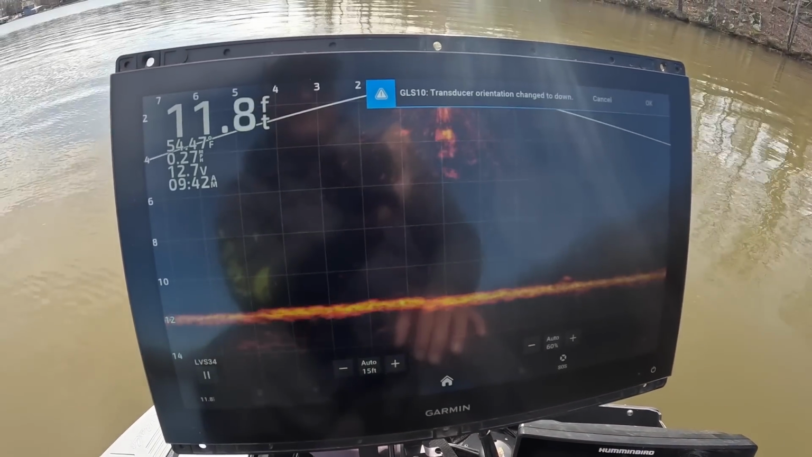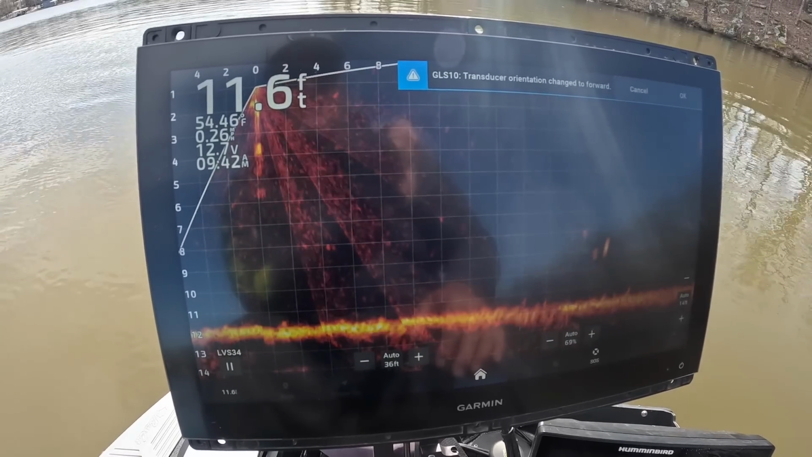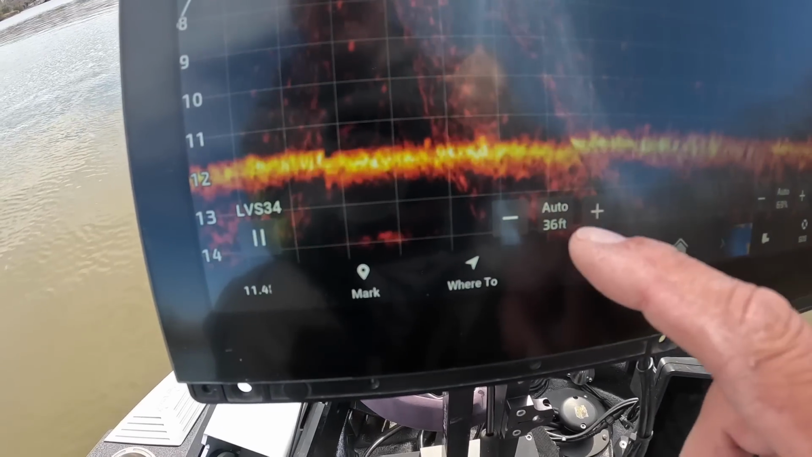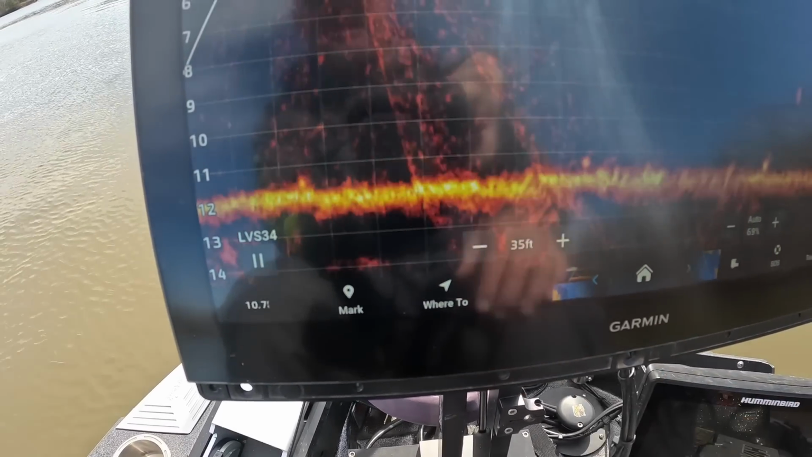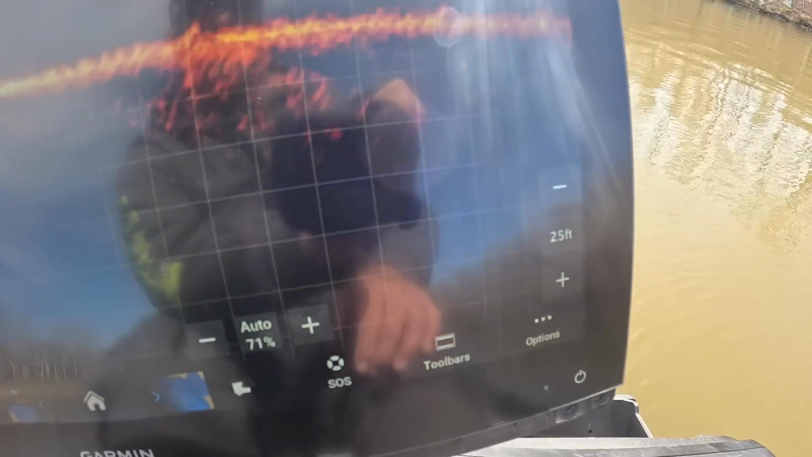There's your craziness that just happened, okay? You've got the grid, you've got it on low noise reject. It's auto correcting right now, saying you're in forward view. We're going to hit okay. First thing I'm going to do is take the forward view off of auto, and I'm going to bring it to 35, which is the number I prefer. I'm going to take my depth off of auto, and I'm going to bring it to 25, which is what I like to use on my home lake.